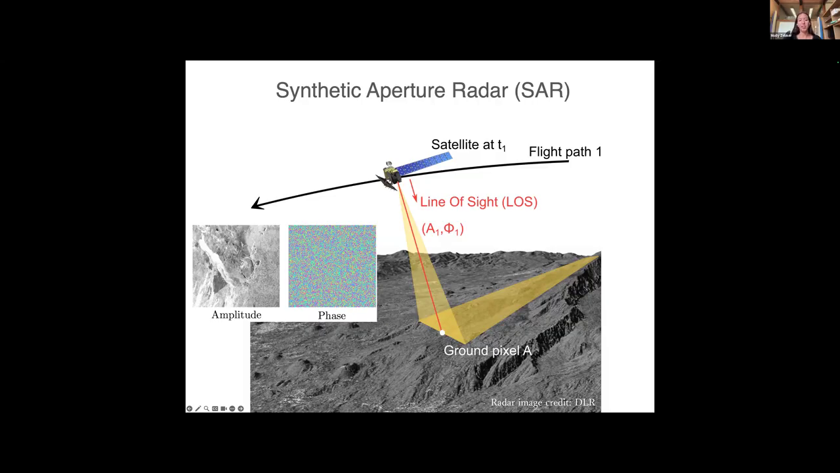The amplitude depends on the total energy reflected back from the ground. The phase is related to the distance between the satellite and the ground pixel, as well as the distribution of the centimeter-level scatterers in each ground pixel. These scatterers are random in a single image, and that's why our phase in this example looks like television static or random noise.